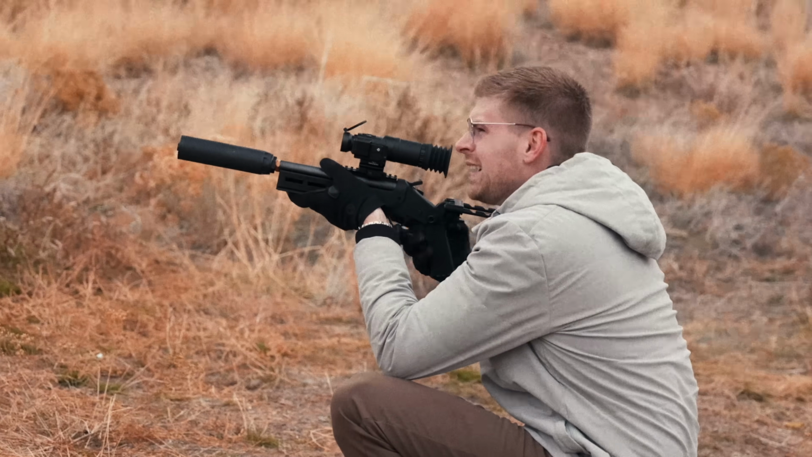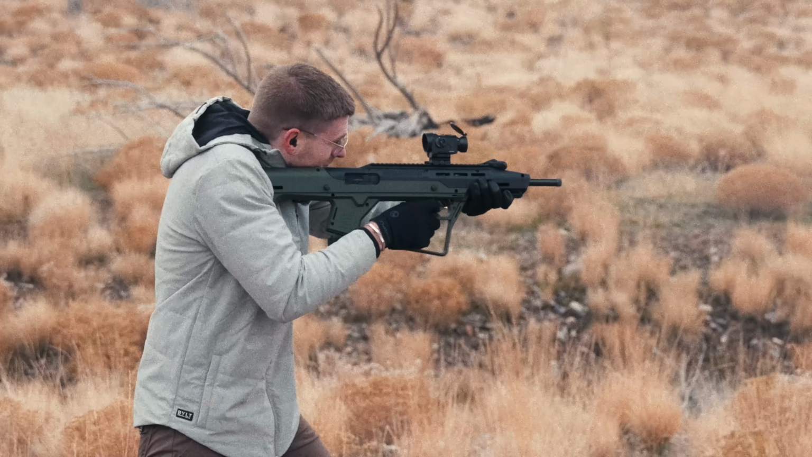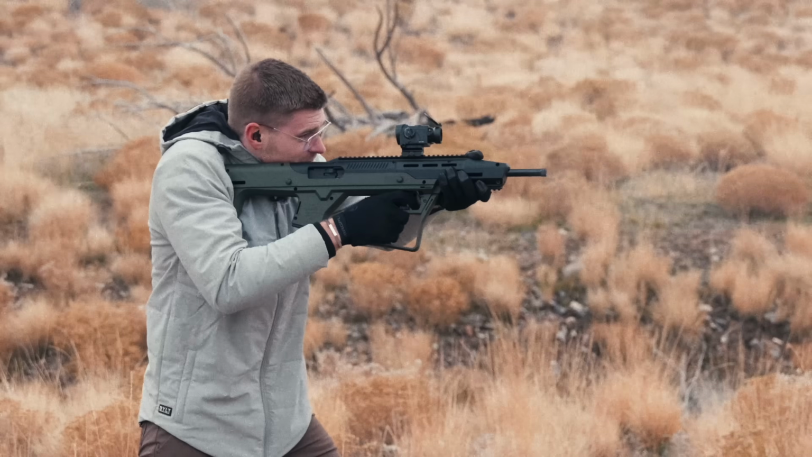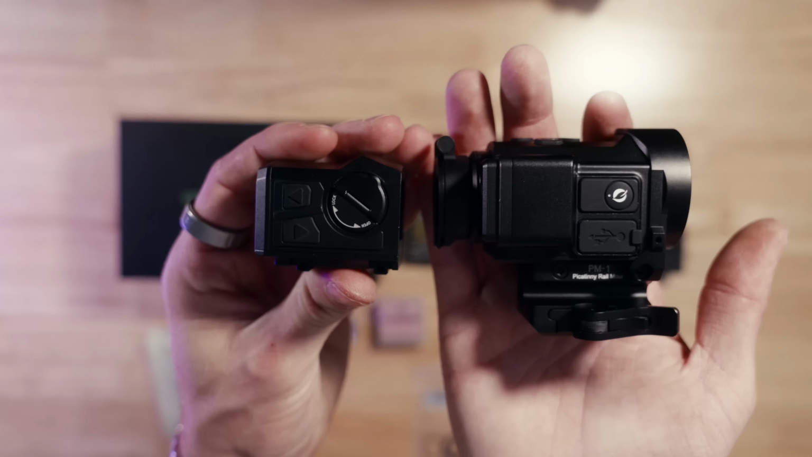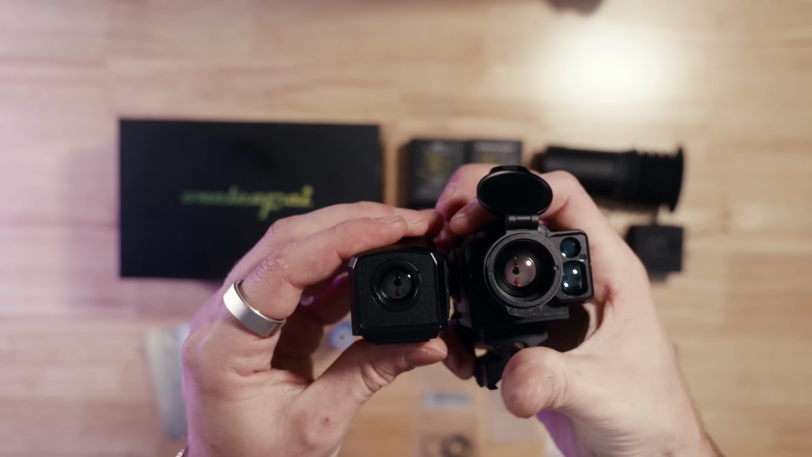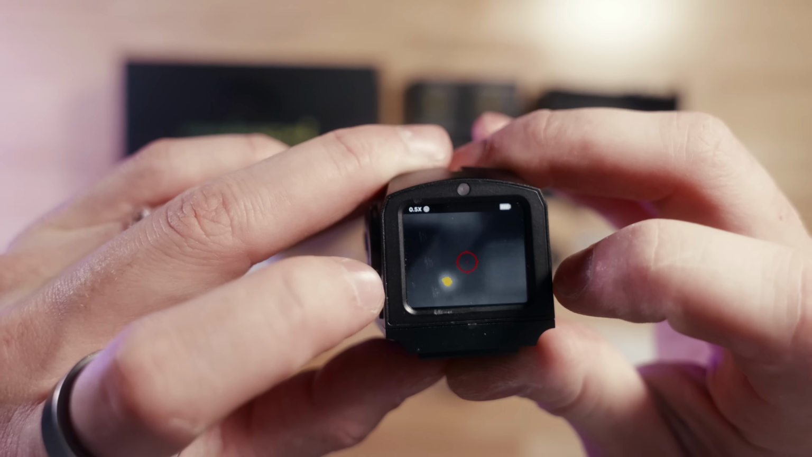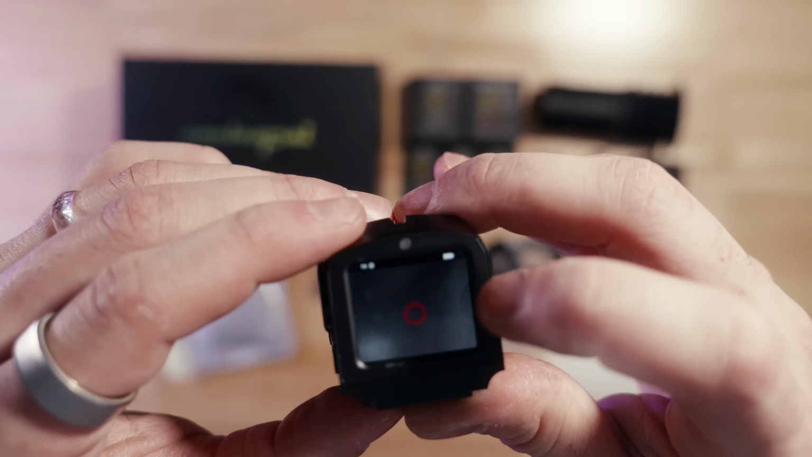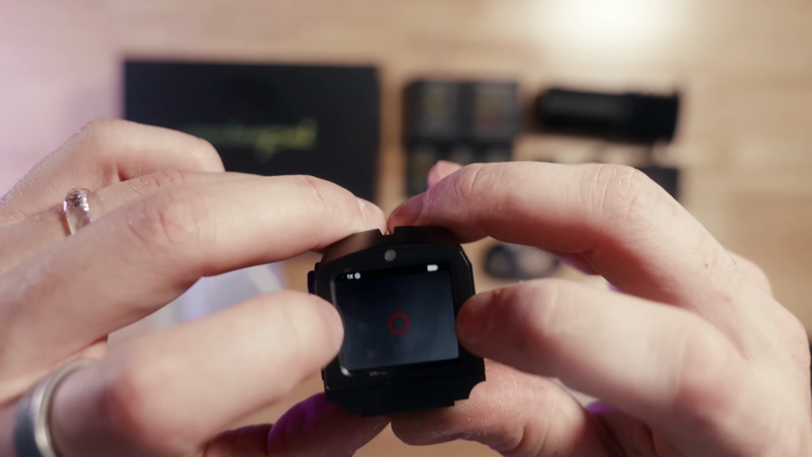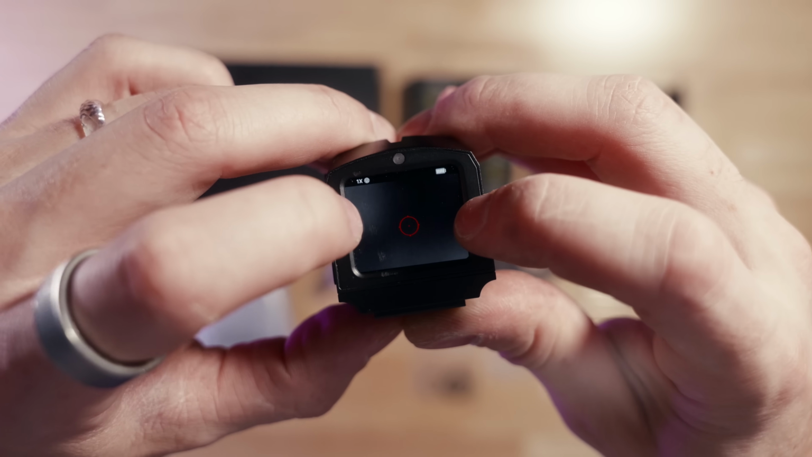This optic is really, really small for having a 640 by 512 sensor on it. It is one of the smallest that I've used, but not the smallest that I've used. The smallest thermal that I use goes to the Infotech FMP13, and going into a bunch of companies send me products that I don't make videos on, this is one of them. It unfortunately falls flat for me by being only touchscreen and only having a 0.5 or 1x mode for the optic, which makes it, for me at least, next to impossible to use for any real thermal engagement.